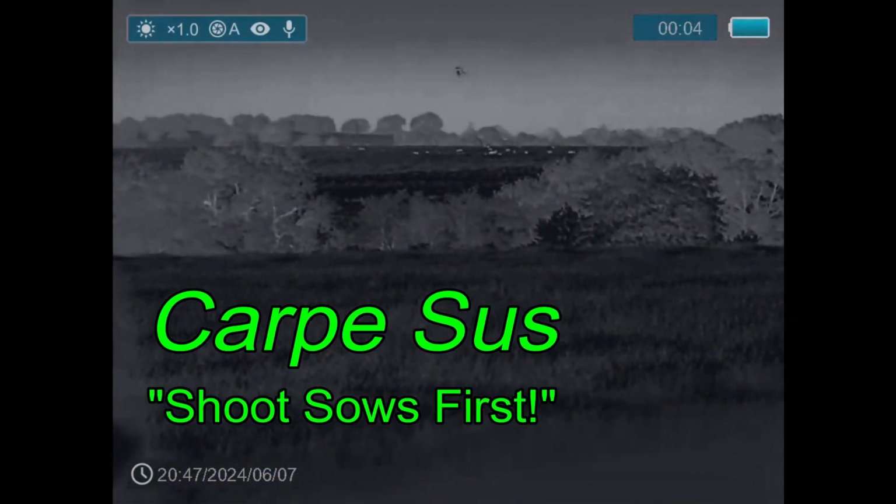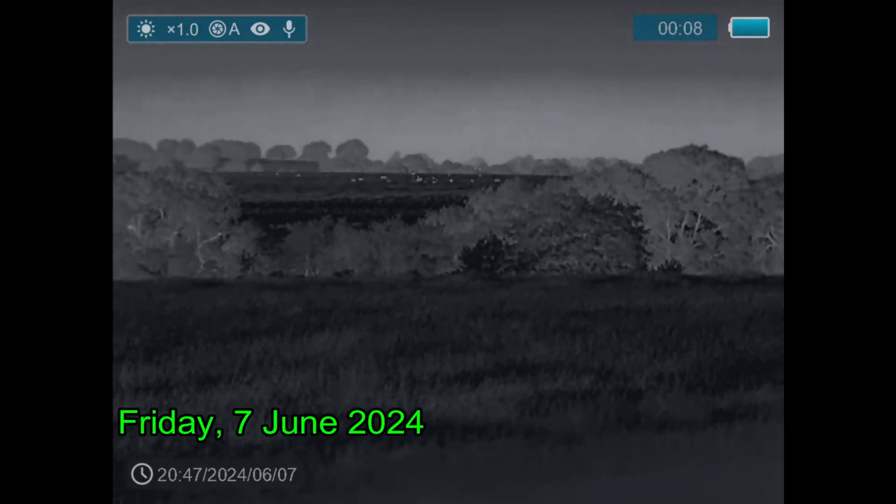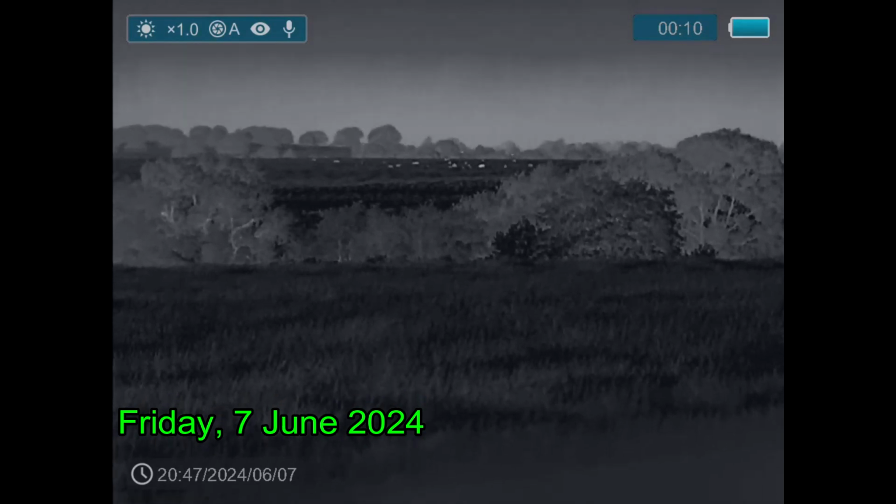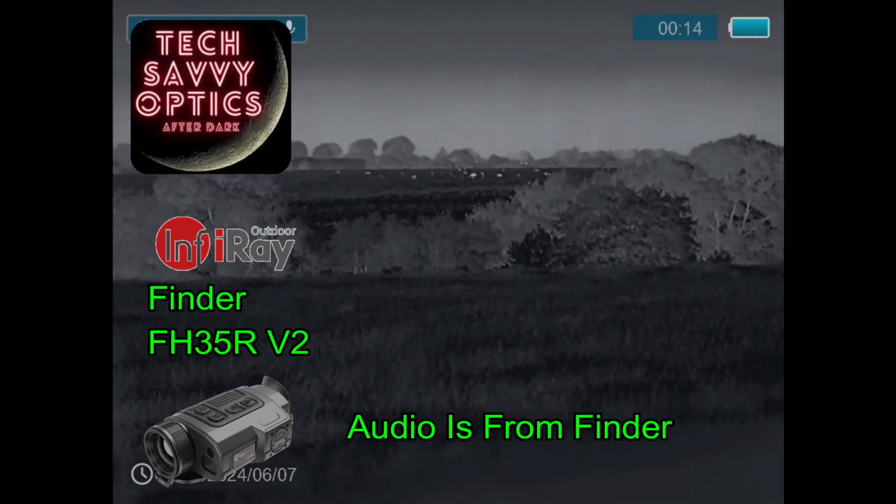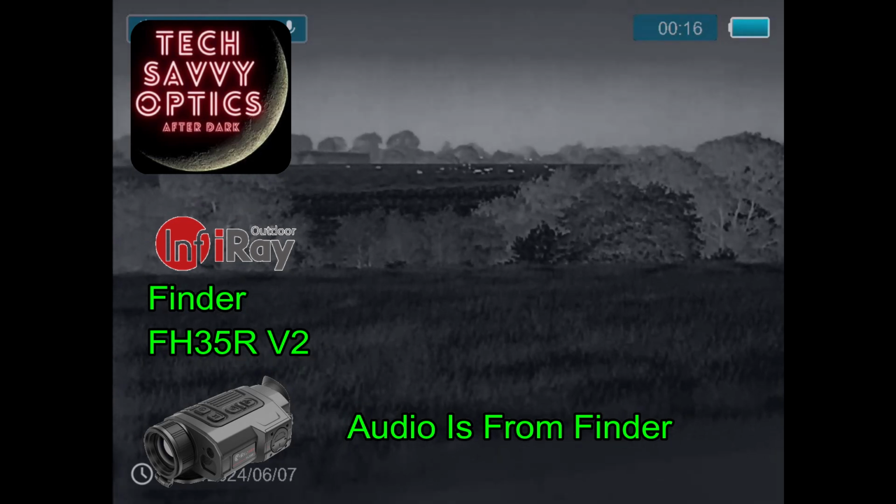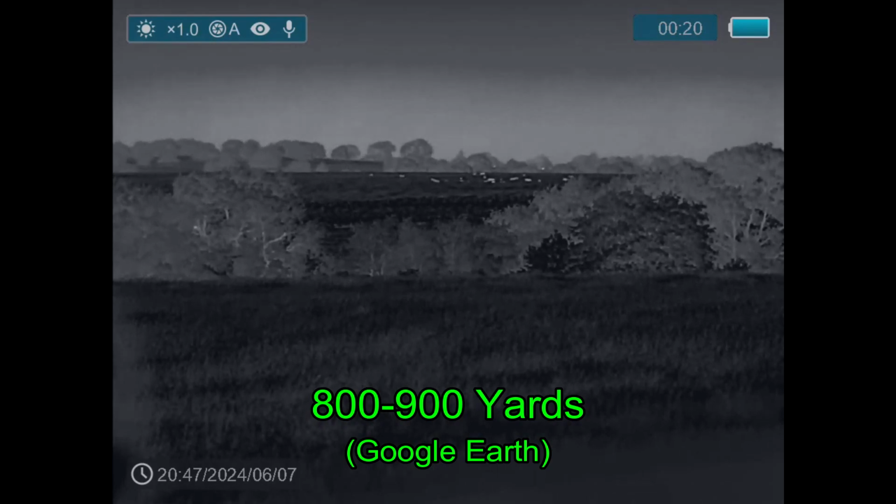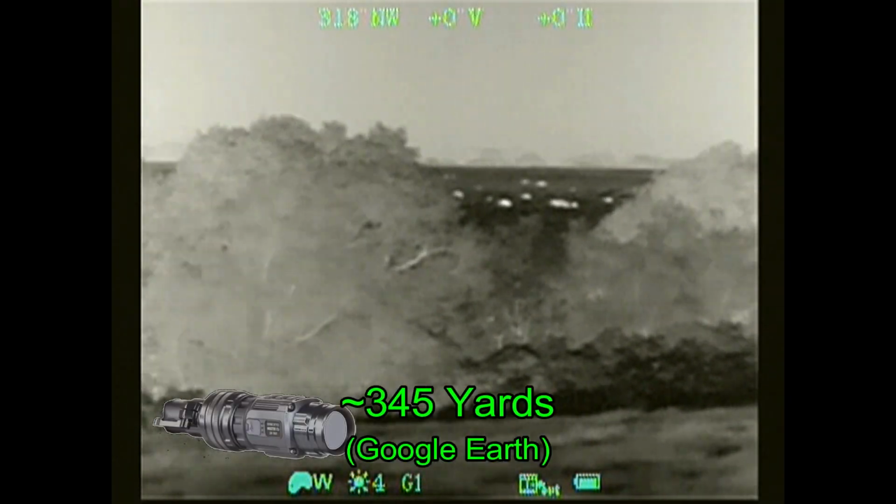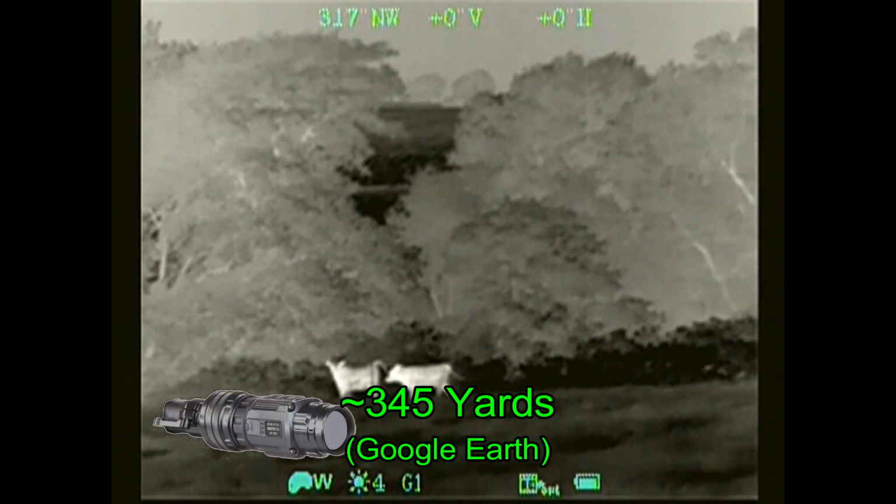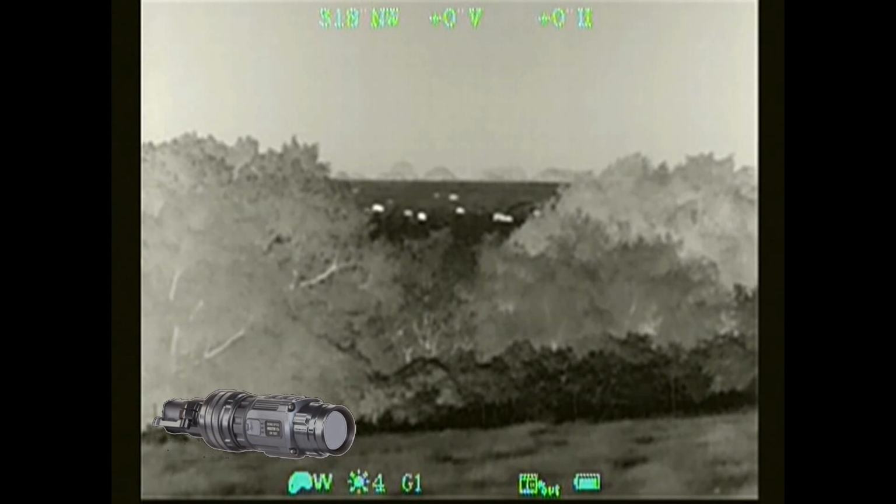Alright, well, it is twilight, still very bright outside. I can see these hogs out there at several hundred yards with my naked eye, and this is them through the thermal. So, waiting until it gets a little bit darker before trying to make my approach on them. I've now driven several hundred yards across the property and parked the truck, and this is a view across the creek of the hogs. These are hogs at about 345 yards.